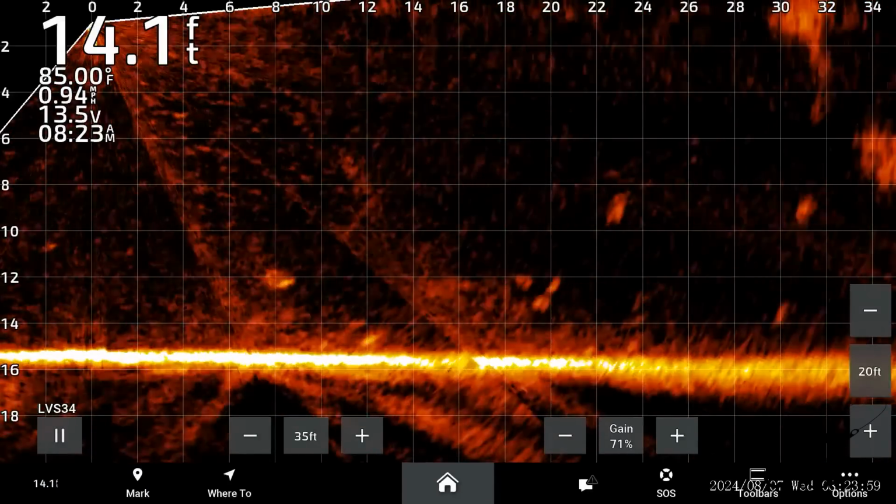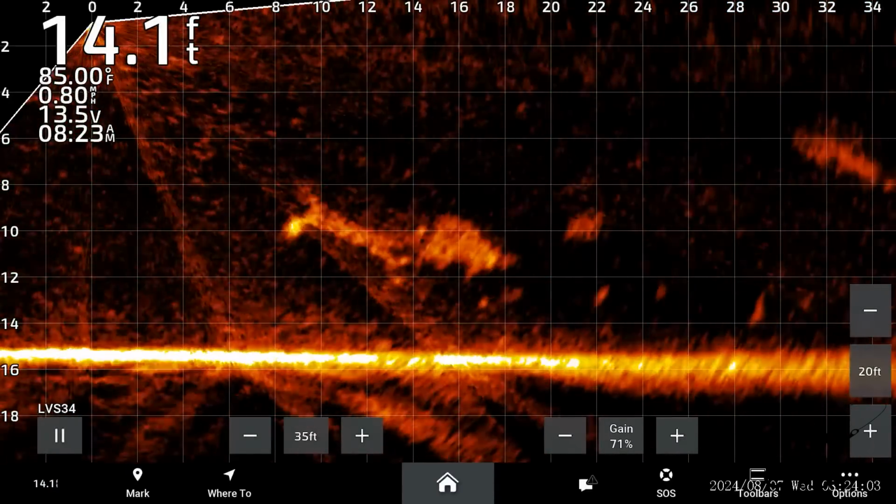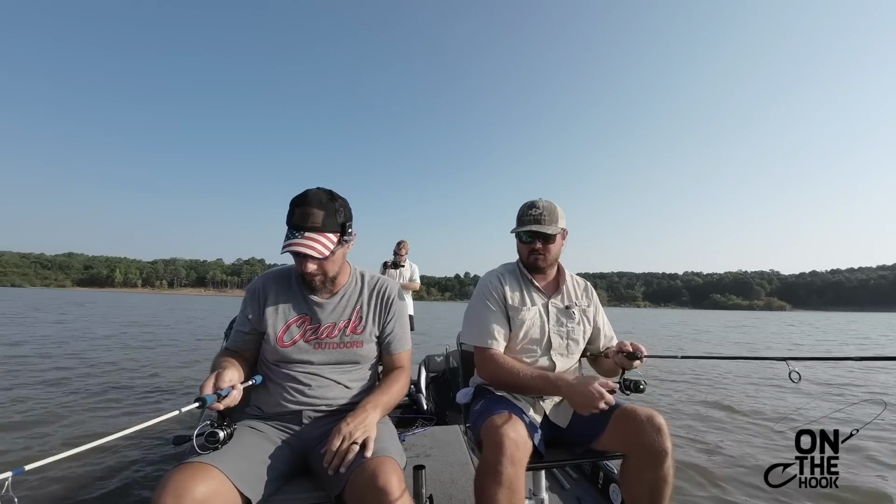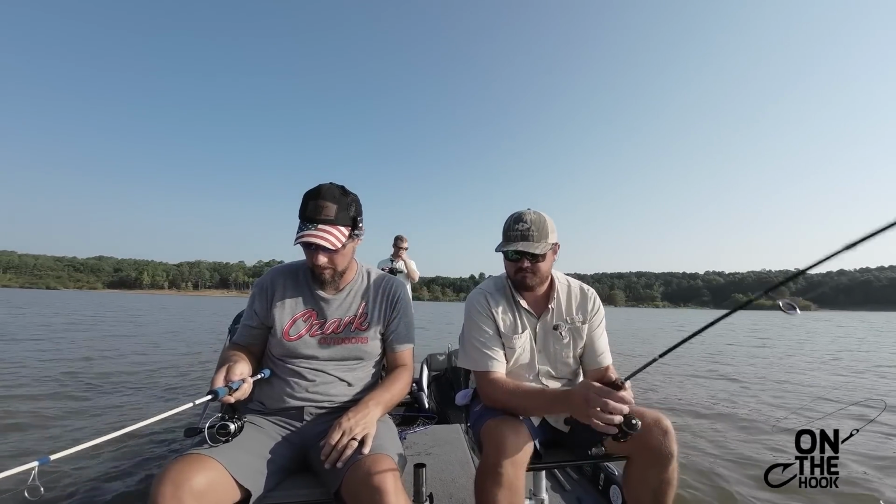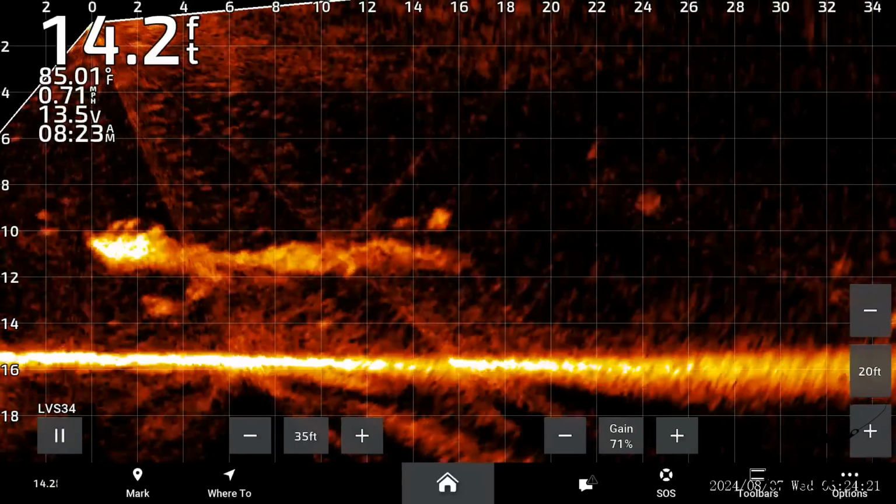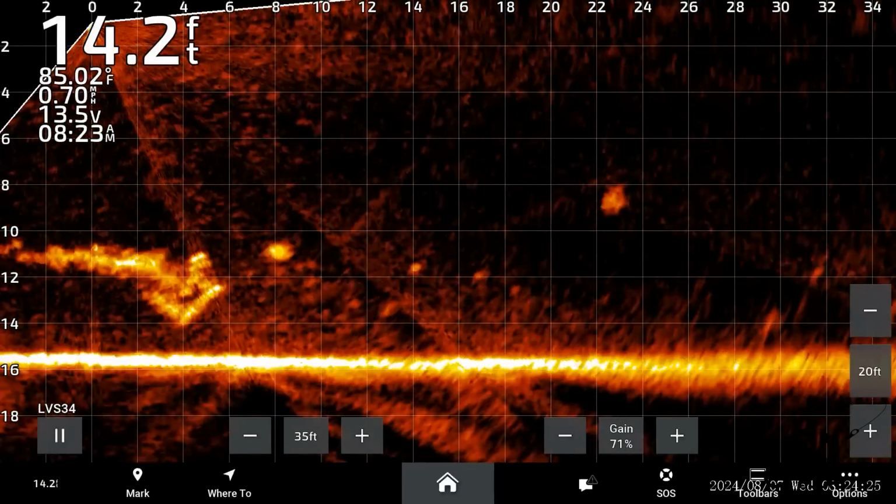That should work out about right. I can't hardly see him. He's slowing down. What do you do? Shoot out when that jig hit? He's still there. I want a little blowing coming to us, looks like.